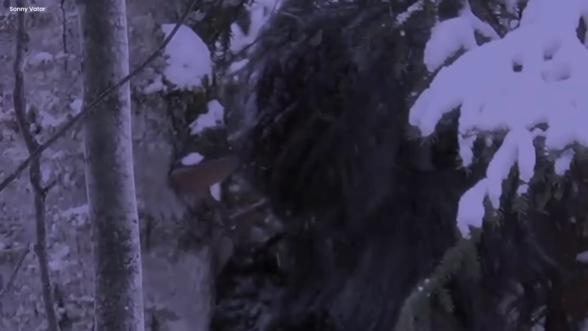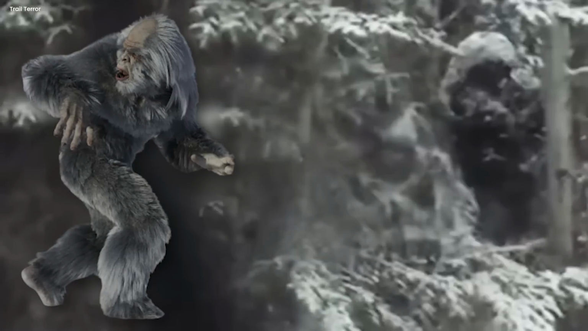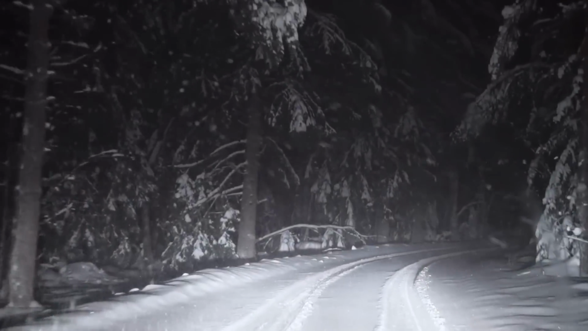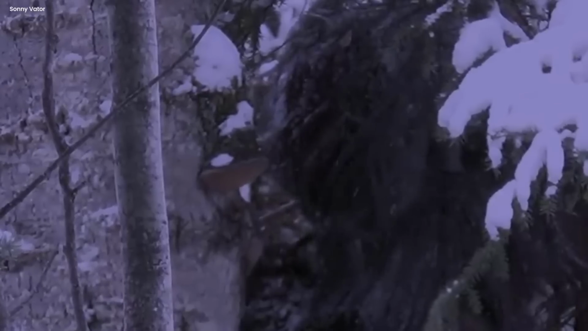Where did it come from? And what was its purpose? These questions hung in the icy air, forever unanswered. It was like a being from Canadian legends, a sentinel of the woods, a herald of the unknown. While the camera kept recording, the enigmatic creature stayed in the snow-covered landscape, a mystery etched in the vastness of Canada's wilderness, an enduring enigma that watched over the north.